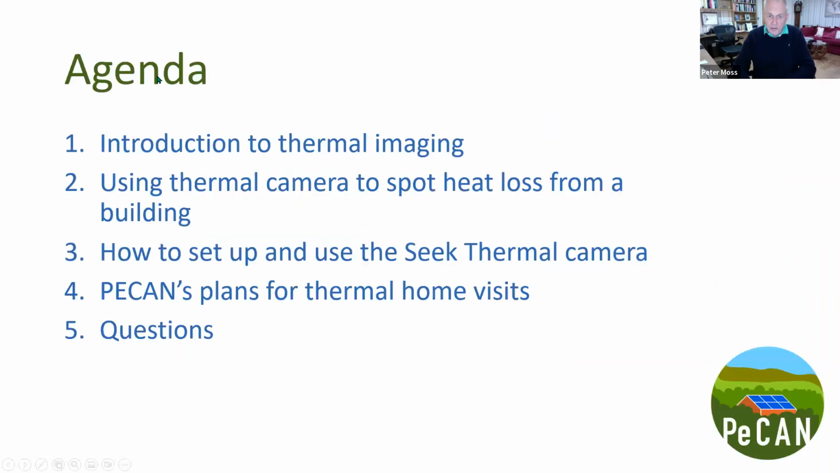So we badge this as training for volunteers, although actually it's probably going to be useful for anyone that we loan the camera to do their own house, and perhaps one or two neighbours' houses as well. So not necessarily just people that are actually offering to volunteer to help survey other people's homes too.